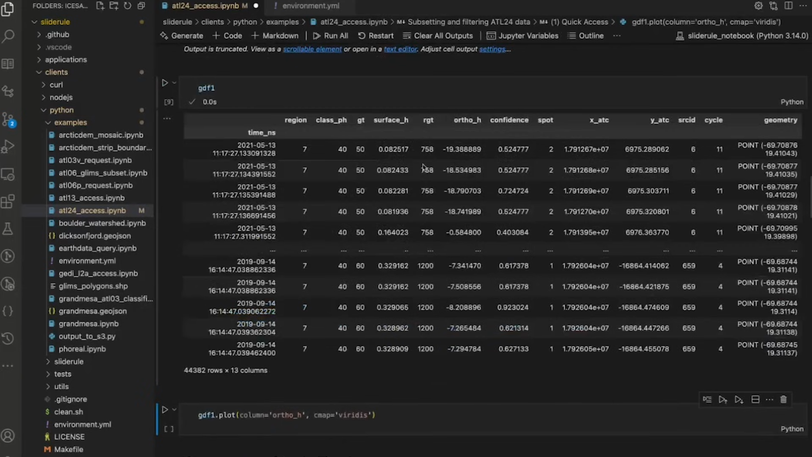These are the columns that come back by default when you just do a simple access of the ATL24 data. You'll see here that each photon has the same classification. It's all bathymetry. This is an encoding for which ground track it is. This is the height of the surface, the orthometric height of the surface. This is the reference ground track. If you know anything about ICESat-2, all of the tracks are labeled, so it's reference ground track 758. Here's the orthometric height of each of these photons, so this has a depth of about 20 meters here.